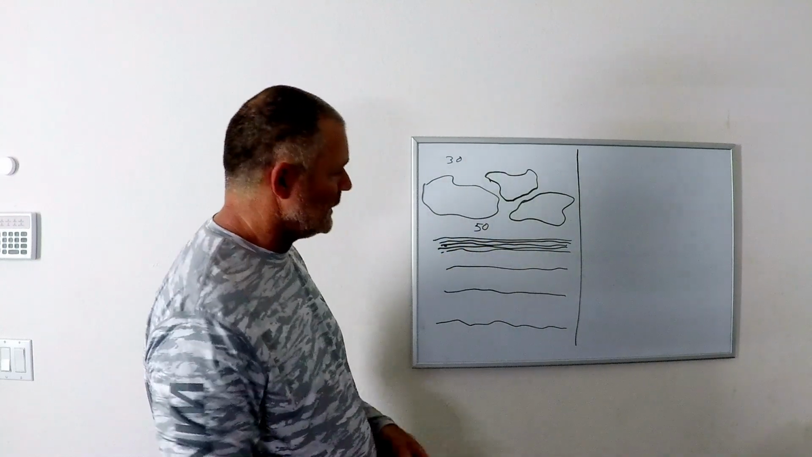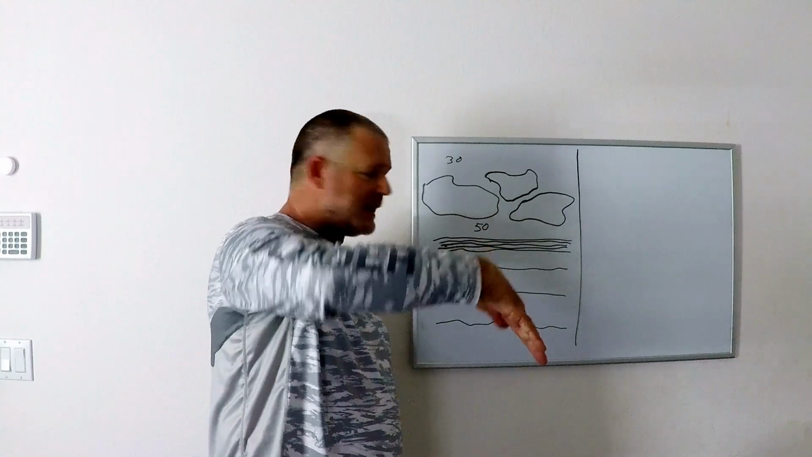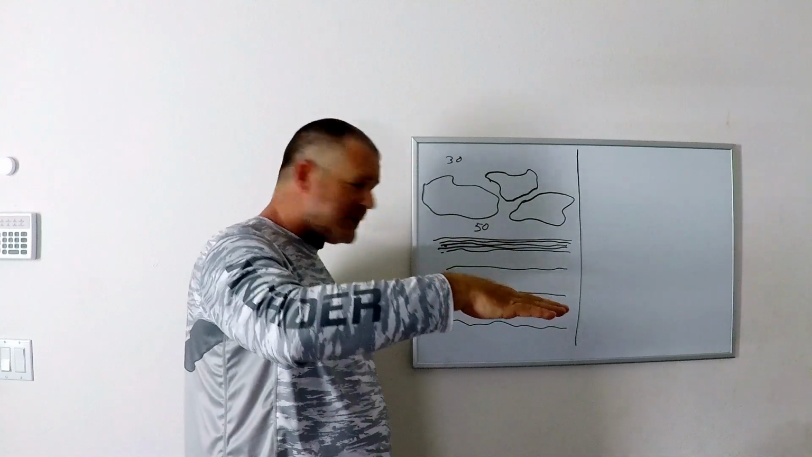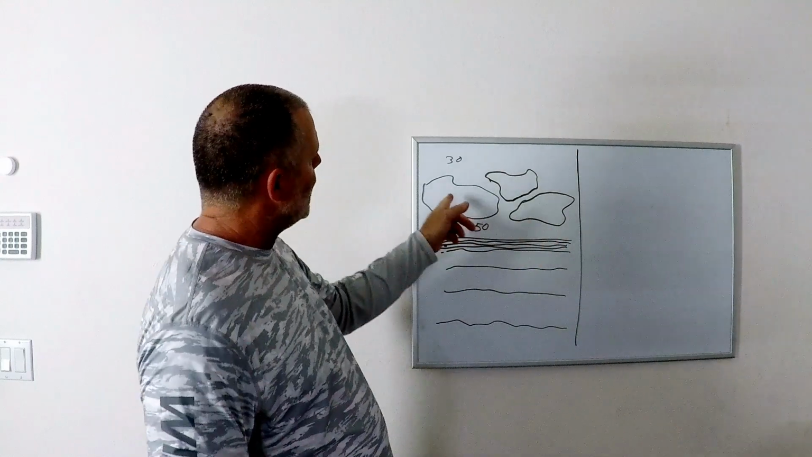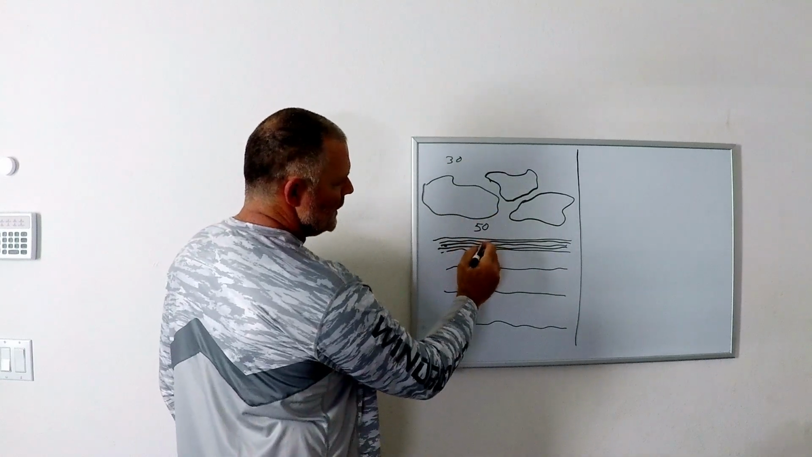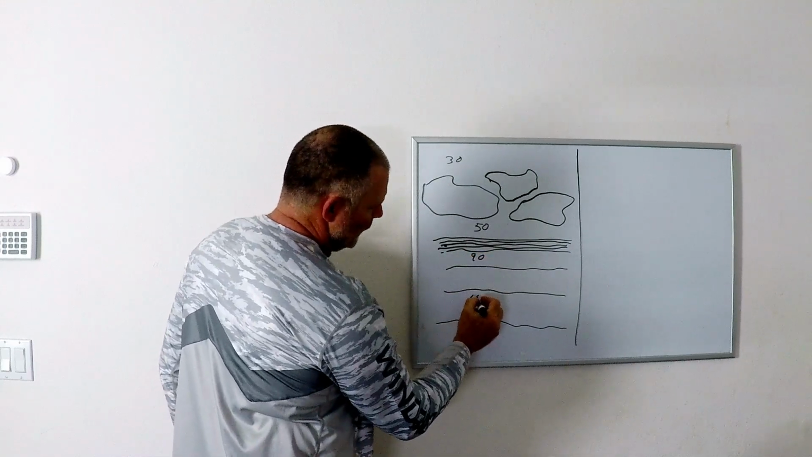These are contour lines. Tightly packed contour lines mean your ground is going at more of a sharper descent. When your contour lines start getting spread further out, your ground is not going at such a sharp descent. It's more like leveling out. If we are hovering over here and heading out to sea, we've got about 50 here, a nice drop-off down to about 90, and then out here will be around 150, right?